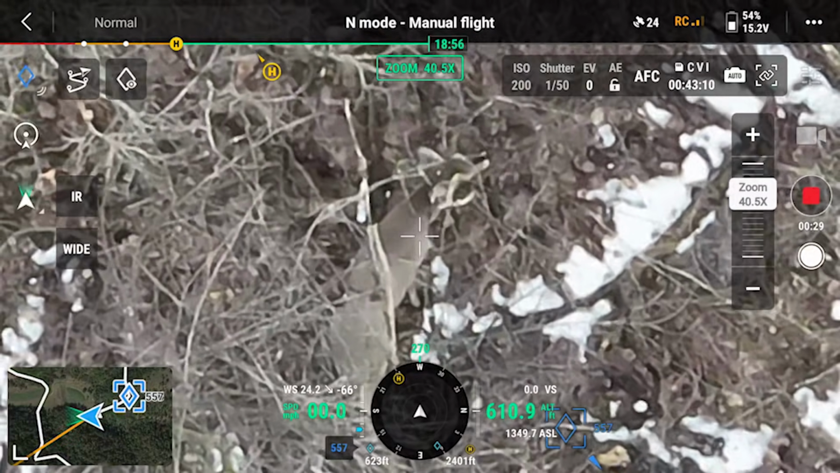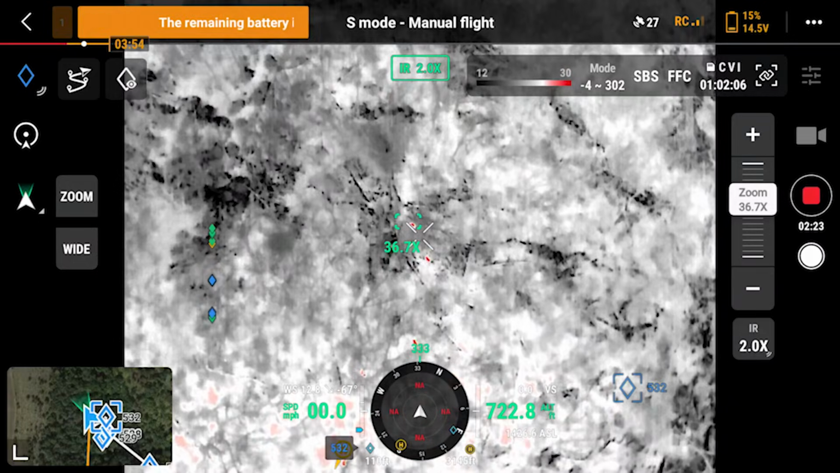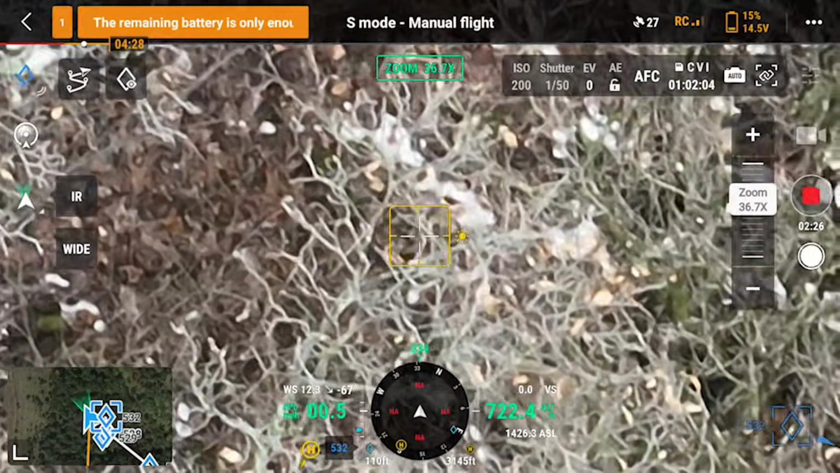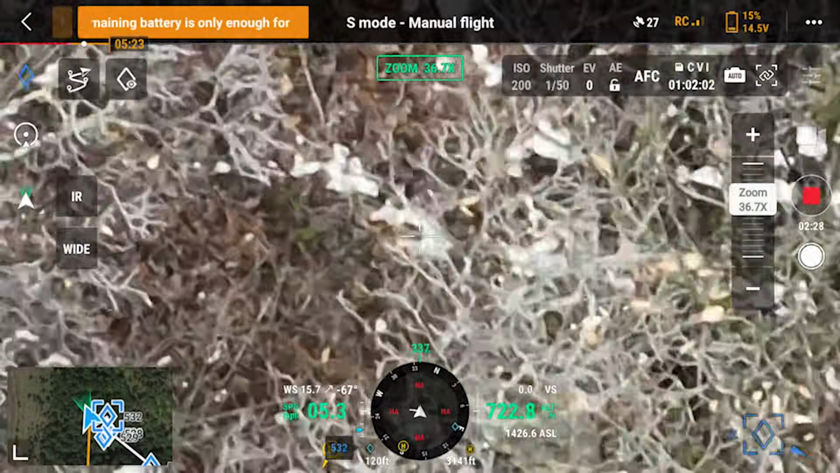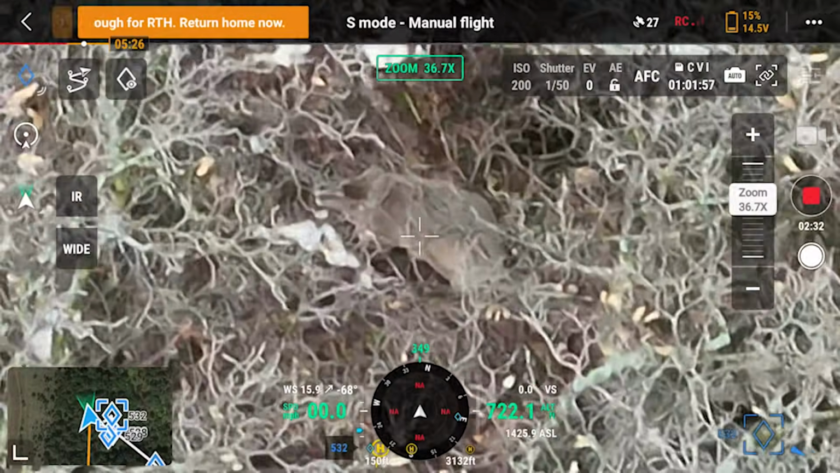So the buck to doe ratio is probably about 1-to-1. It wasn't a long ways off from that, because some of the antlerless deer that we were counting were fawns. So just for the sake of argument, it's probably about 1-to-1, which I kind of thought it was going to be in that neighborhood.